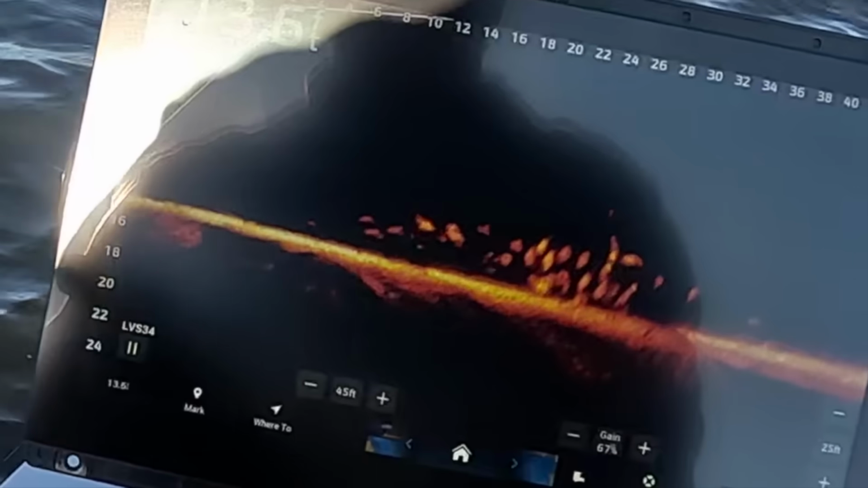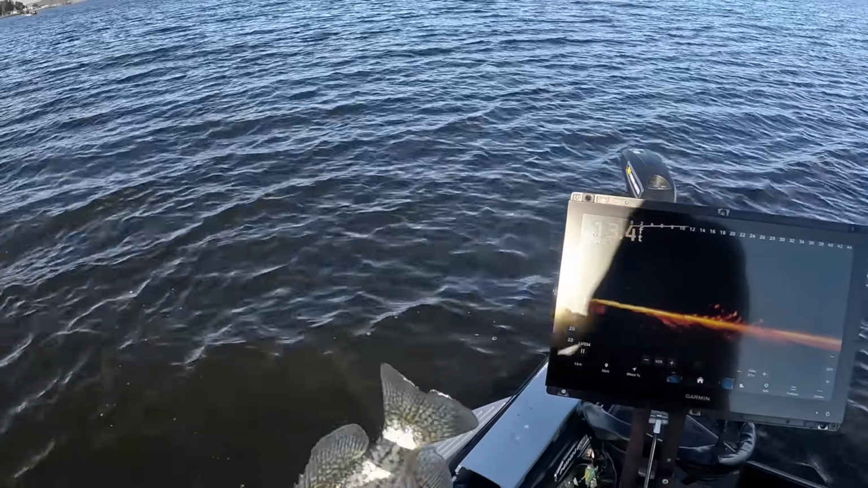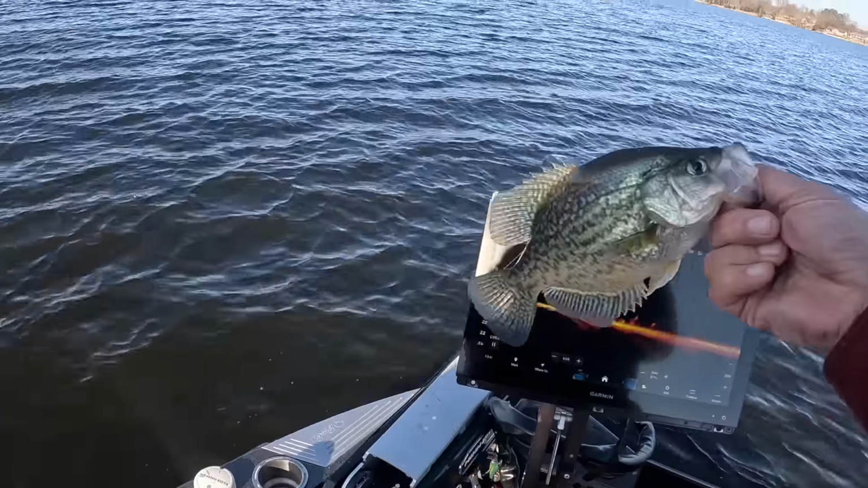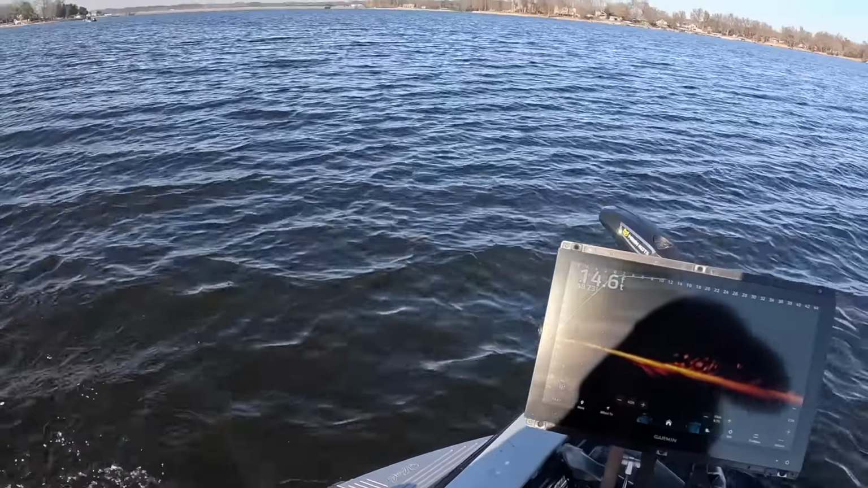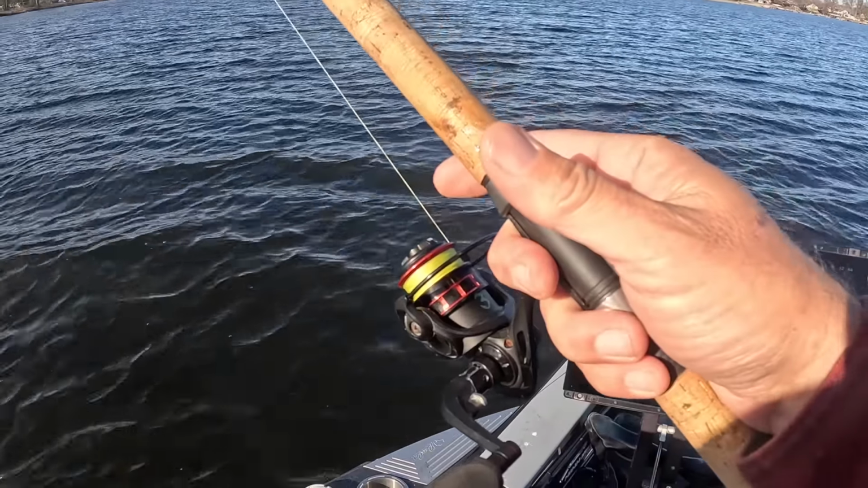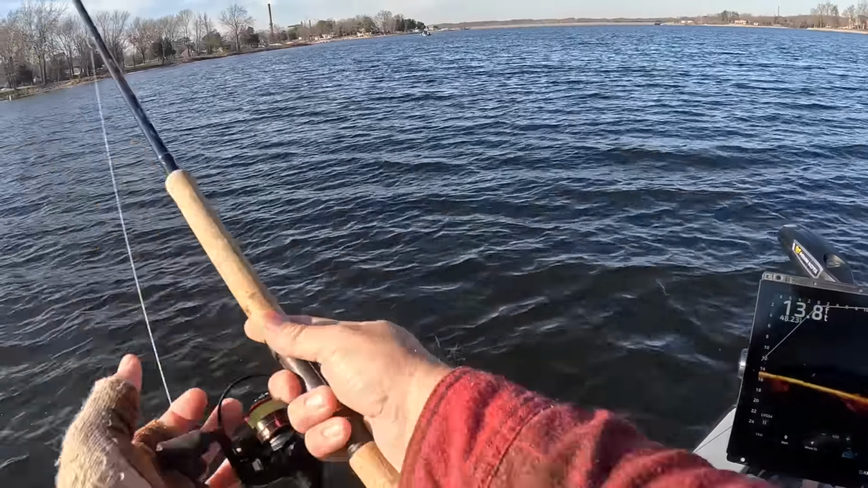Just baby steps, man. Baby stair steps. Just like we talk about the stair step method, but you're doing it really small. They don't want really aggressive movements right now. They want little taps. Up, up, up, up, up. Again, not using the rod, but using the handle to make those happen.